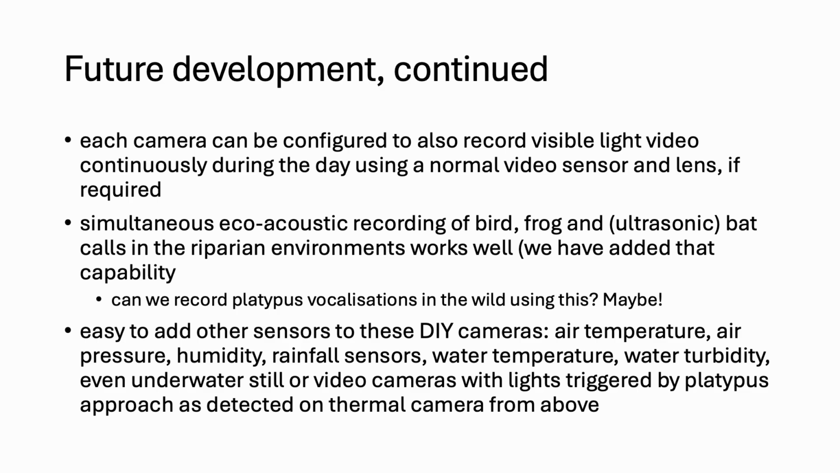Each camera can also be configured to record visible light if we wanted to, so we could record during the day. That's not really a requirement for where we are. Platypus just don't come out during the day, but I know that's the case that they do elsewhere. And I've already mentioned simultaneous echoacoustic recording. It makes sense to record at least bats in that environment as well.